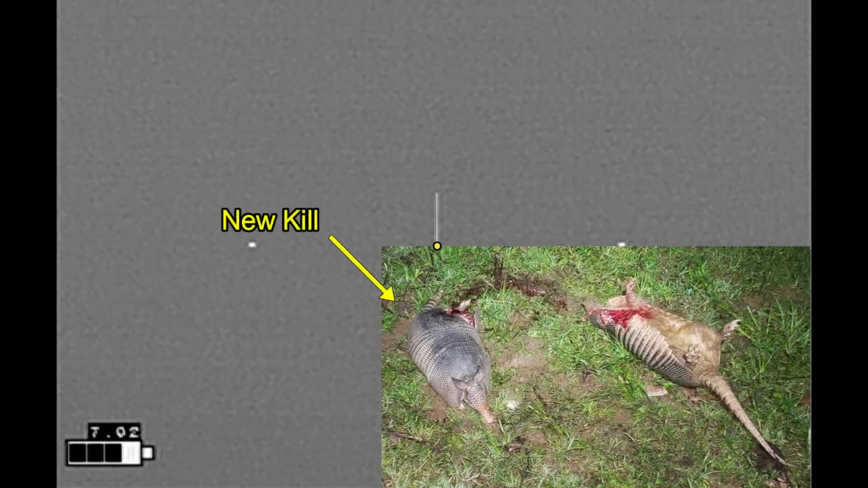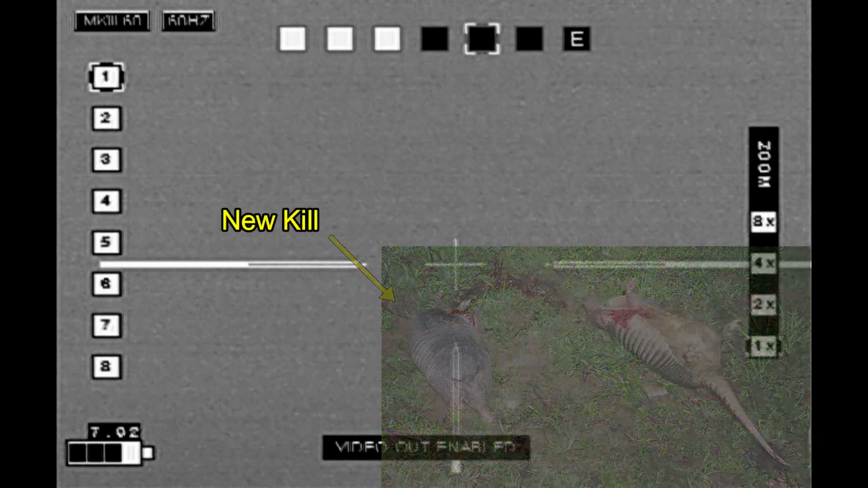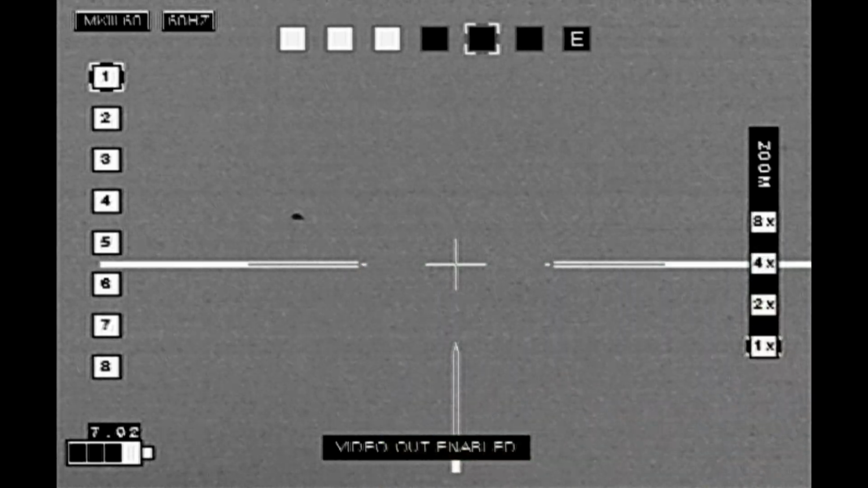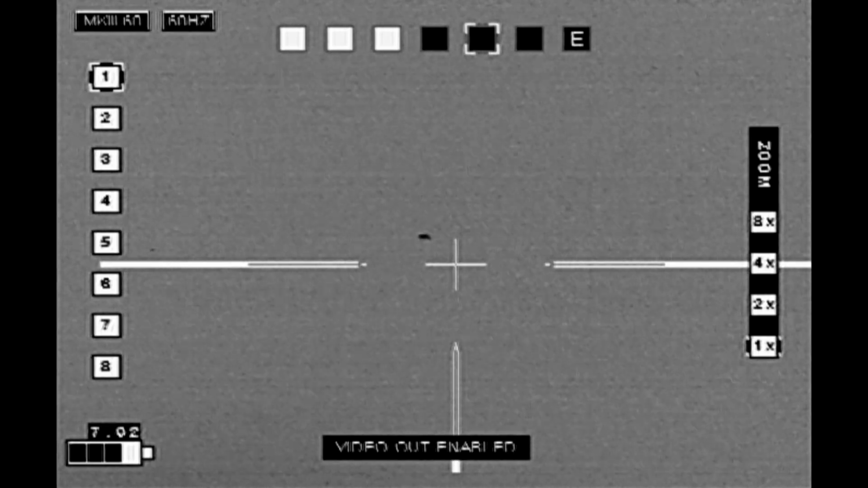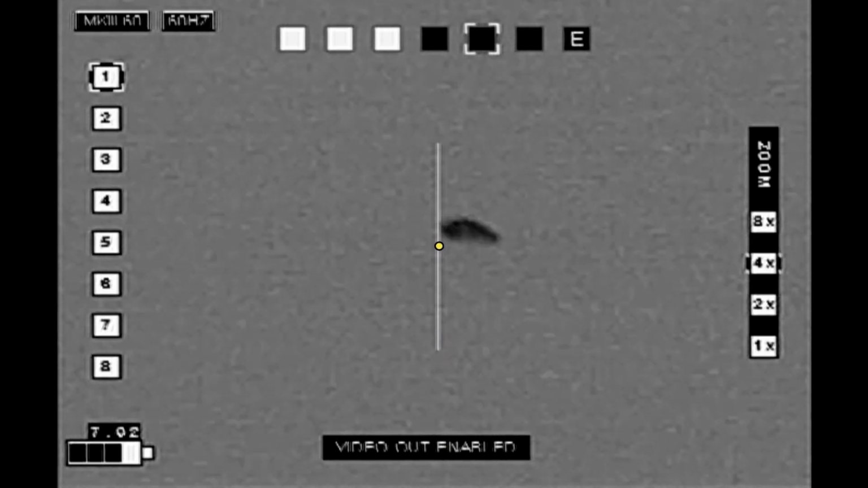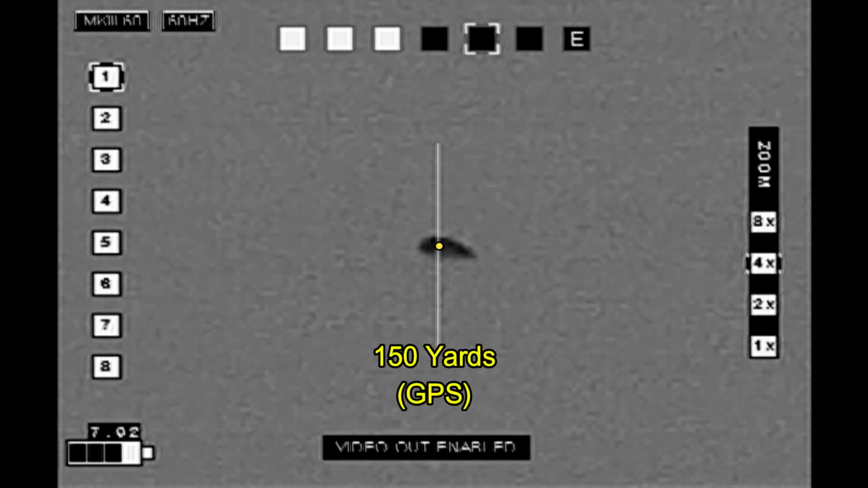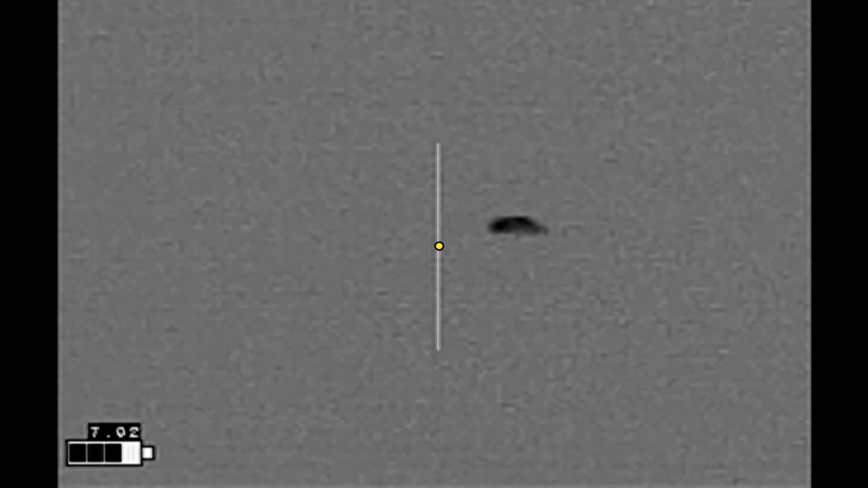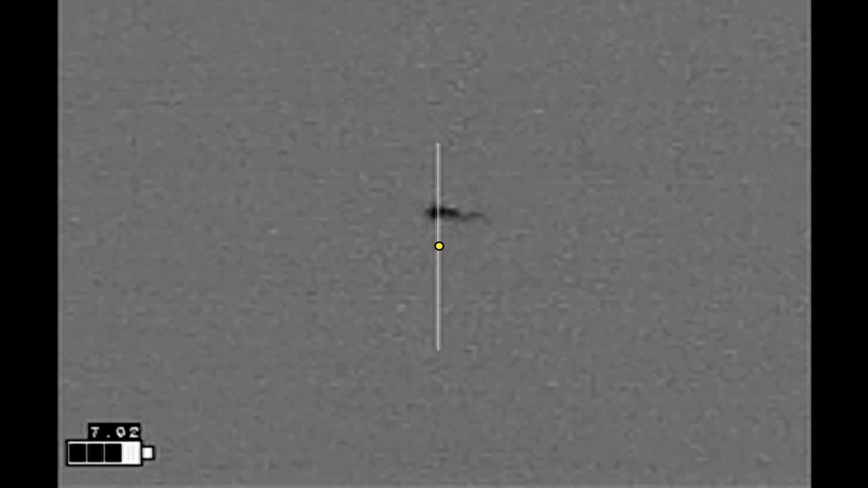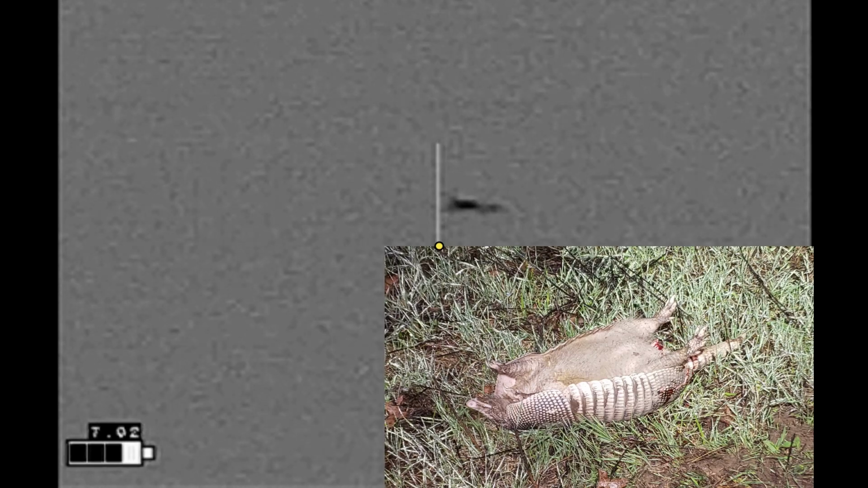As you take a look at that armadillo, I'm pivoting to the south to an armadillo way off in the distance. There it is. And I'm going to zoom in quite a bit in order to make this shot. And that dropped that armadillo. And as conditions continued to get worse, I went ahead and just called it a night.